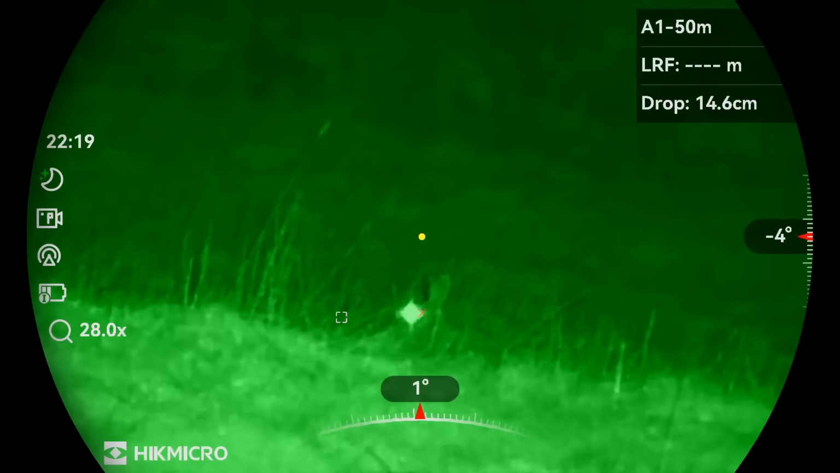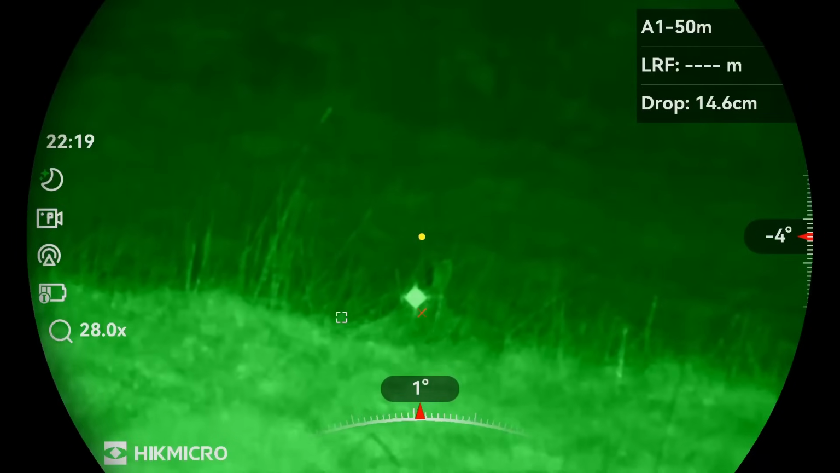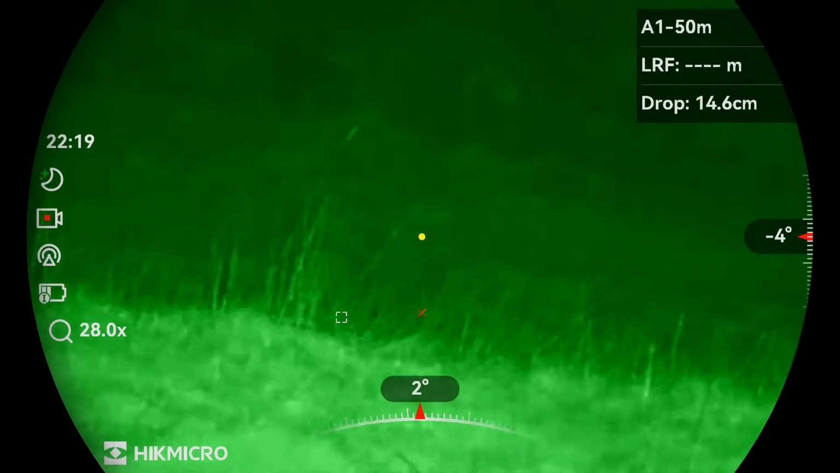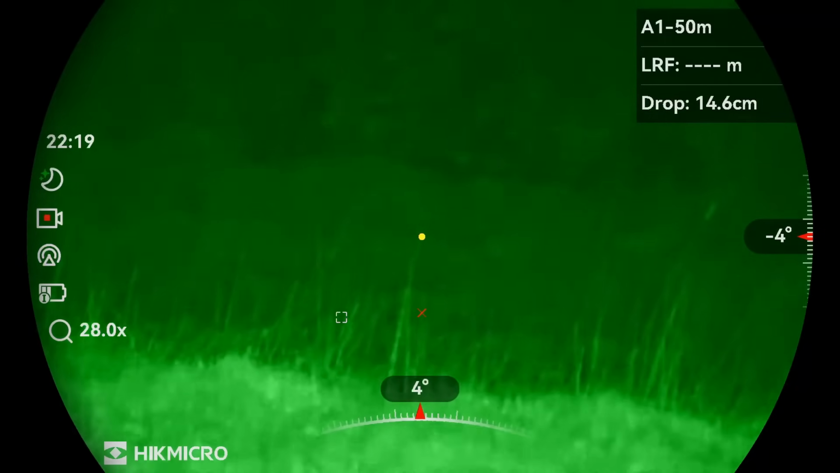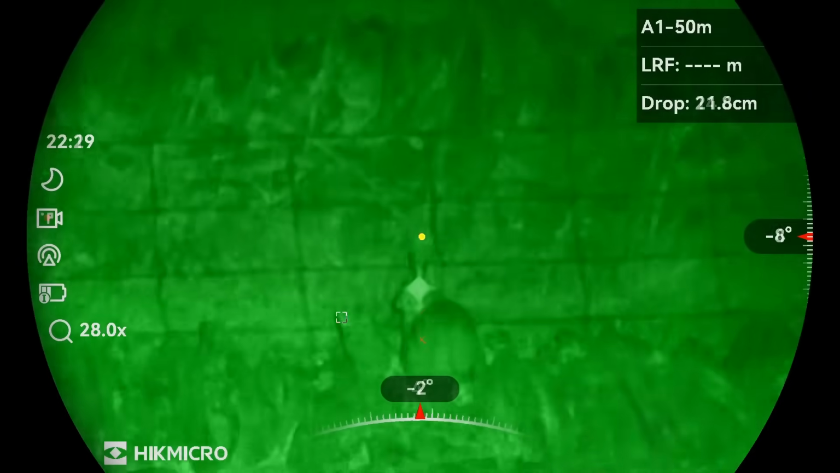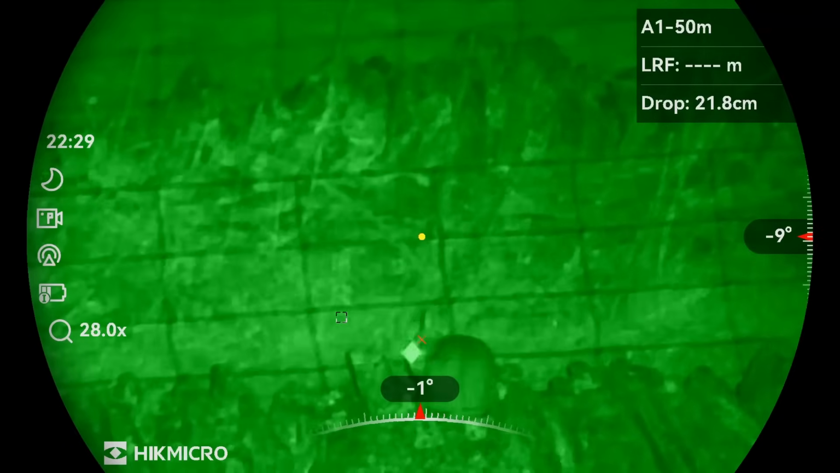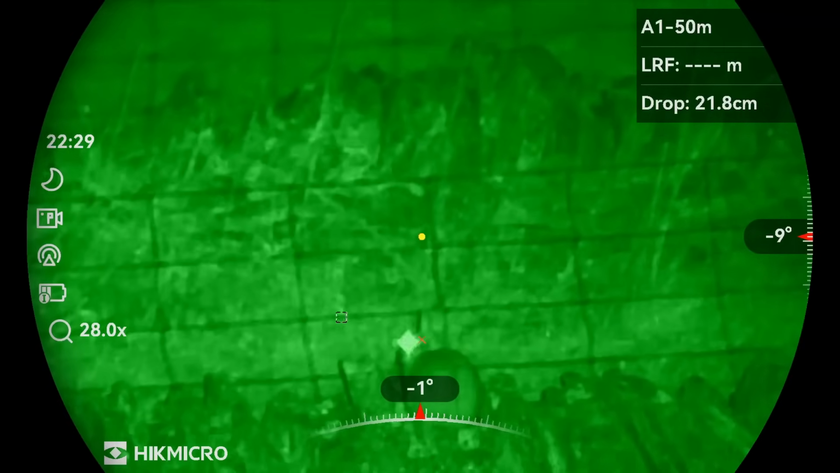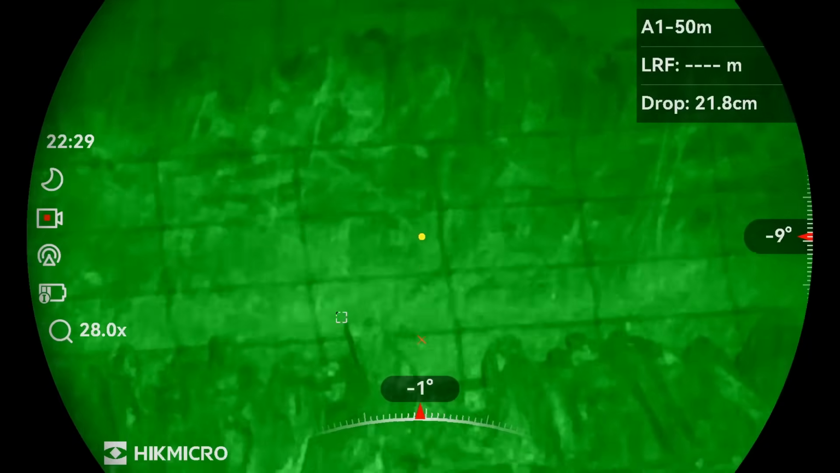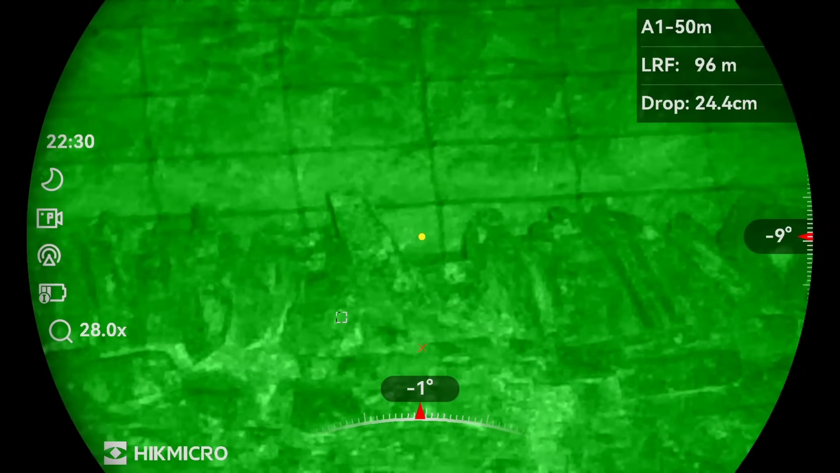That's just popped its head above the ridge nicely. This one's on the wall, but it's got a good backstop behind it, and I'm shooting down. As you can see, that one was shot off the top of the wall at 96 metres.